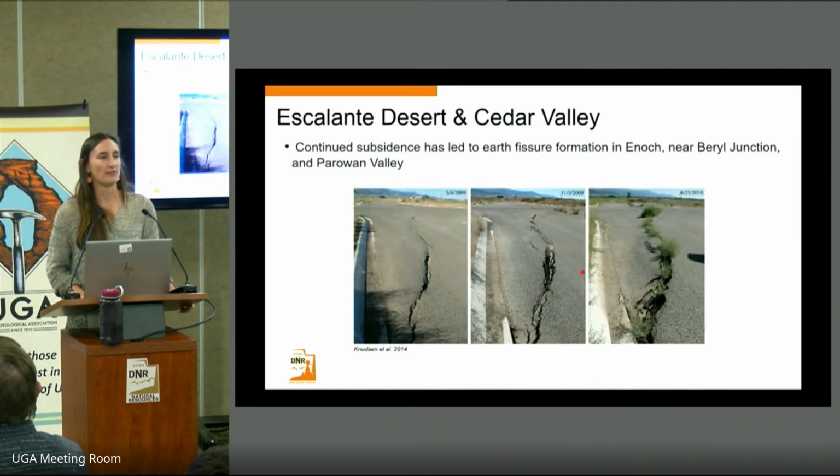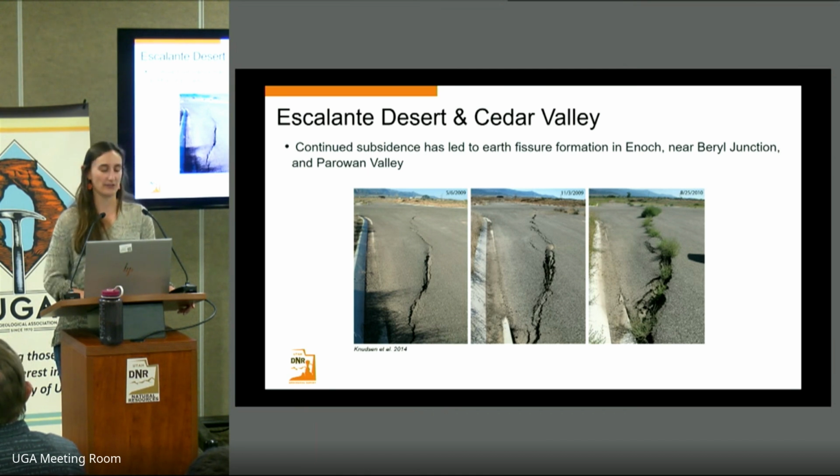Here's an example of some ground fissures that have opened up in Enoch that were first observed while a subdivision was being developed. They had to stop construction on this subdivision after they had built one model home because they noticed the growth, or the development, of these fissures in the area. And here we can see some photos that were taken by a colleague in the hazards program from 2009 to 2010, where we see the development of that earth fissure in the newly laid cement.